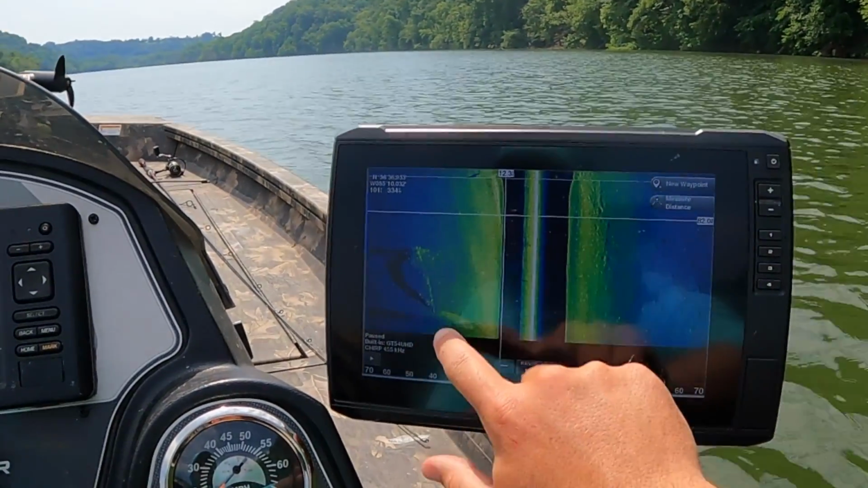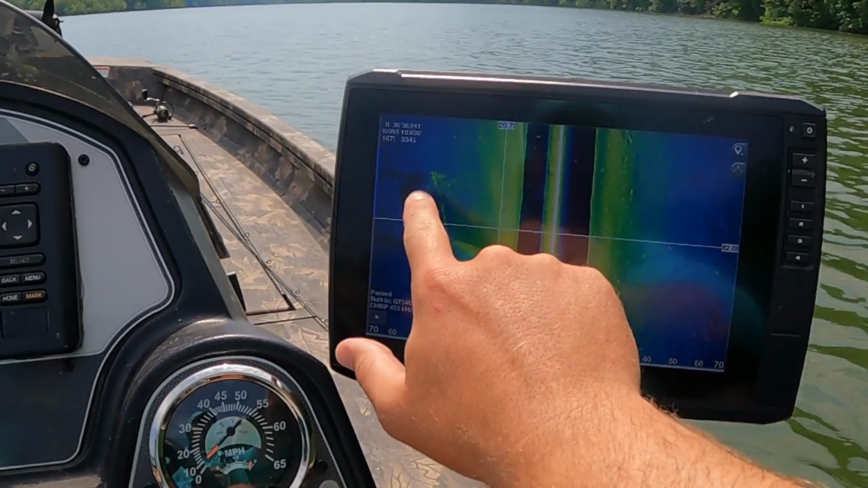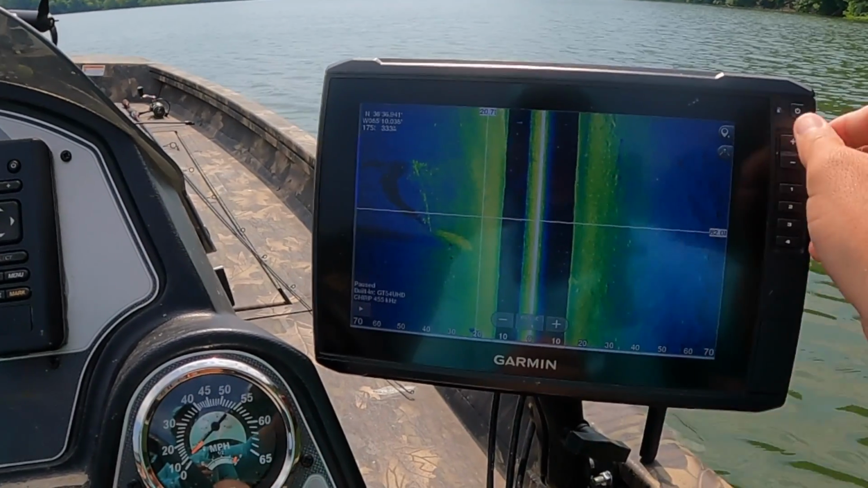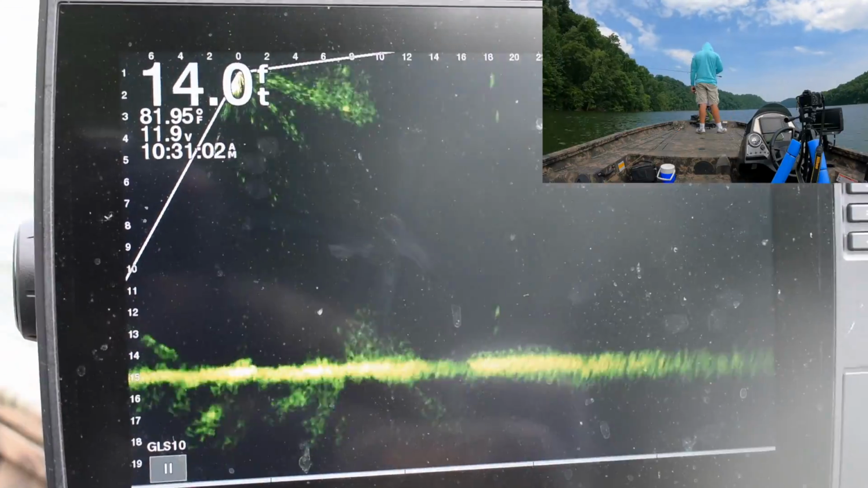So, see all these little dots? Those are all fish, and we're gonna fish it. Go.